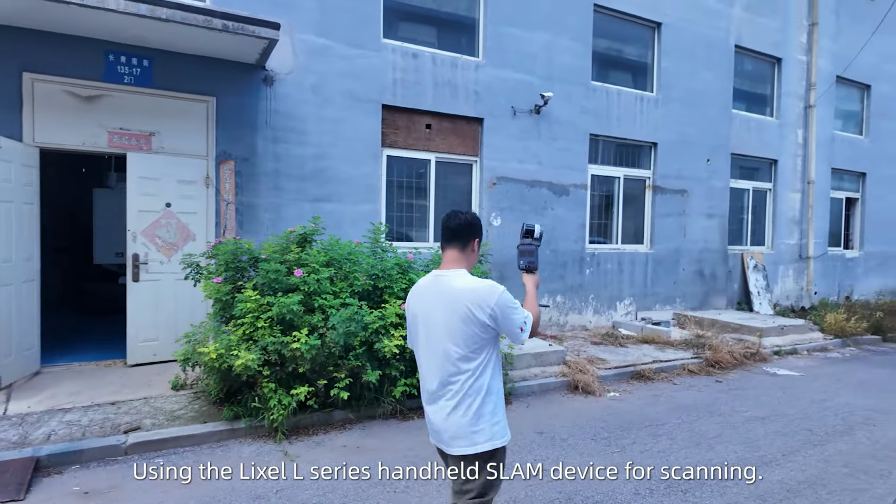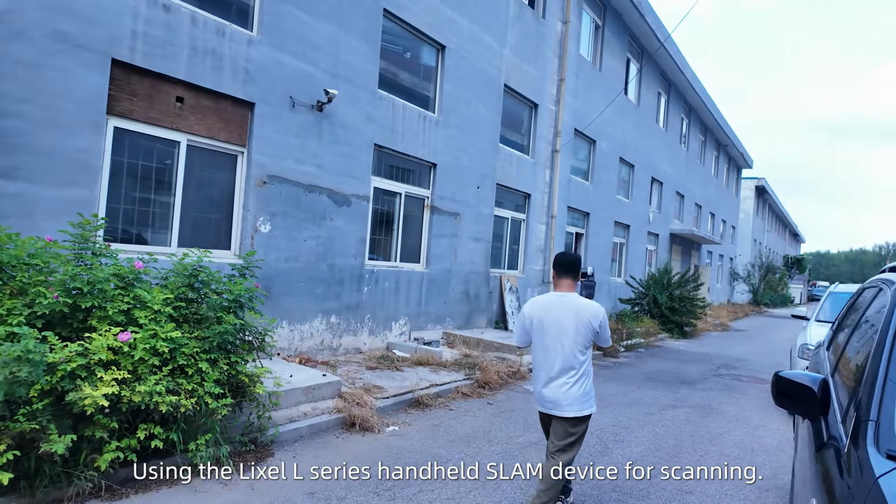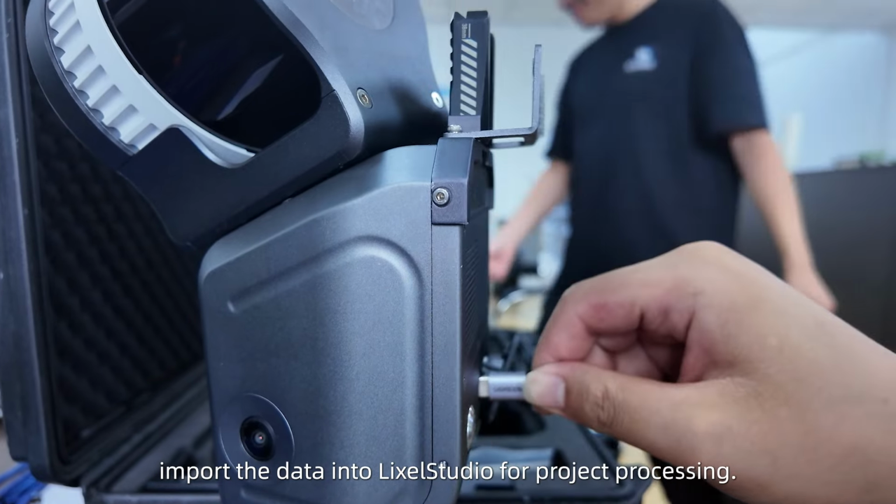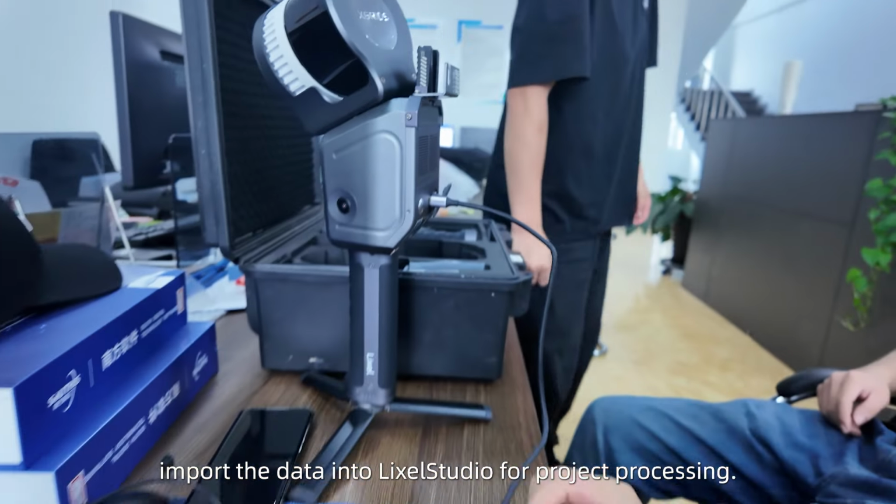using the Lixel L series handheld SLAM device for scanning. Once the scanning is complete, import the data into LixelStudio for project processing.